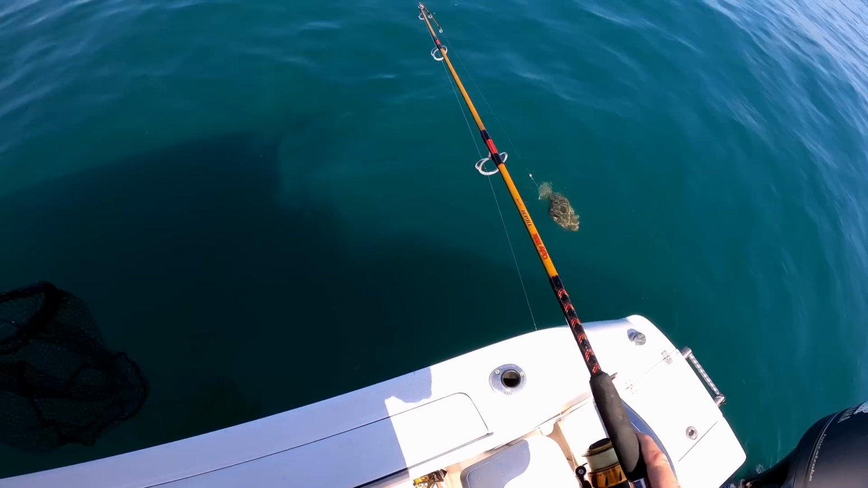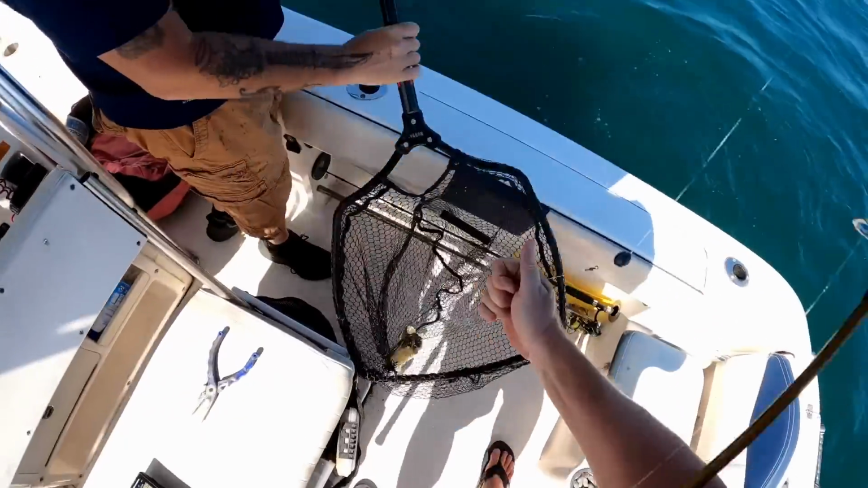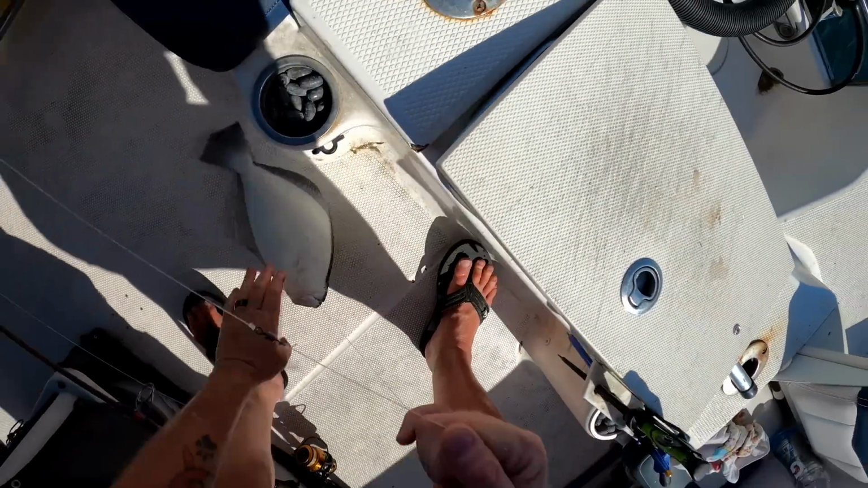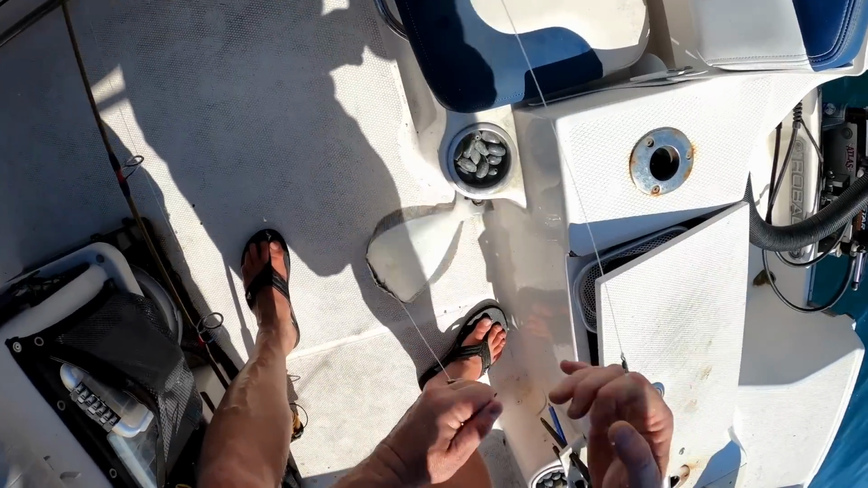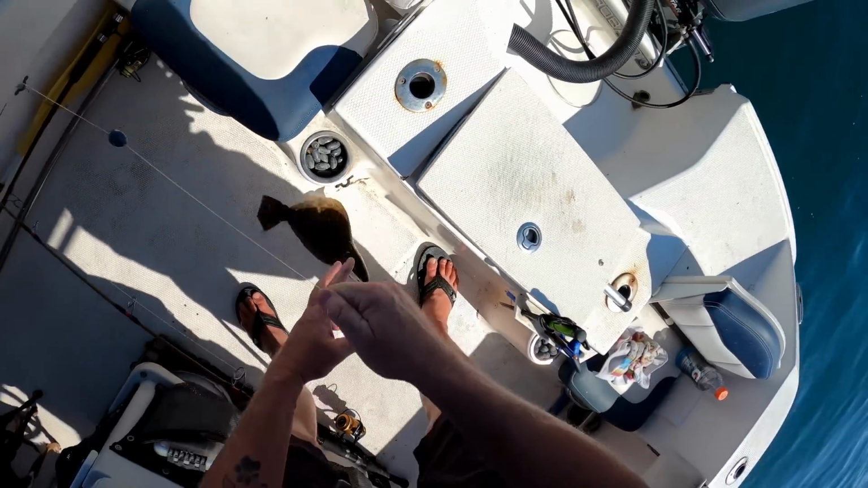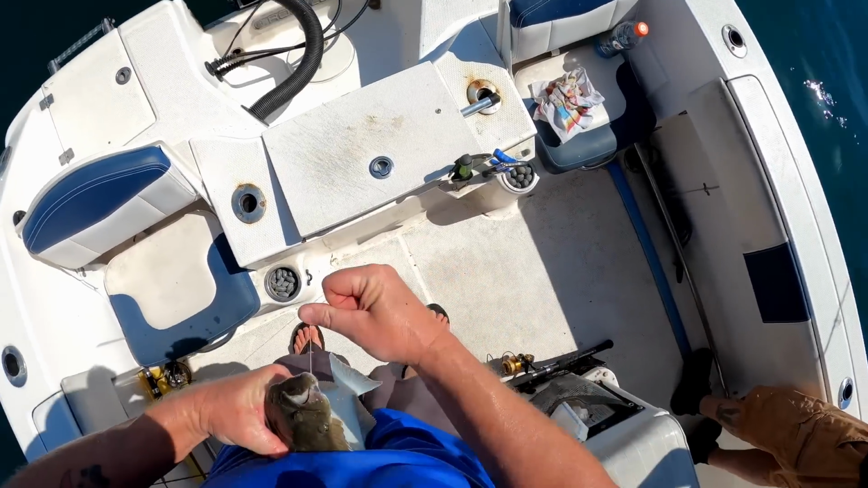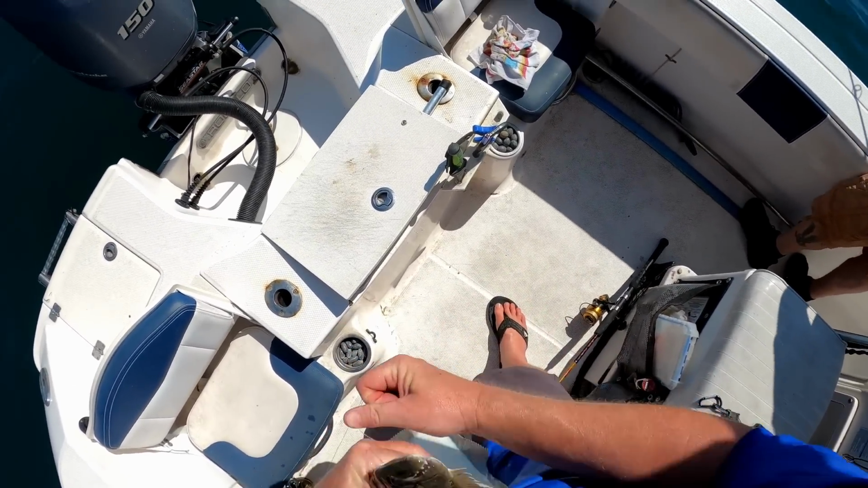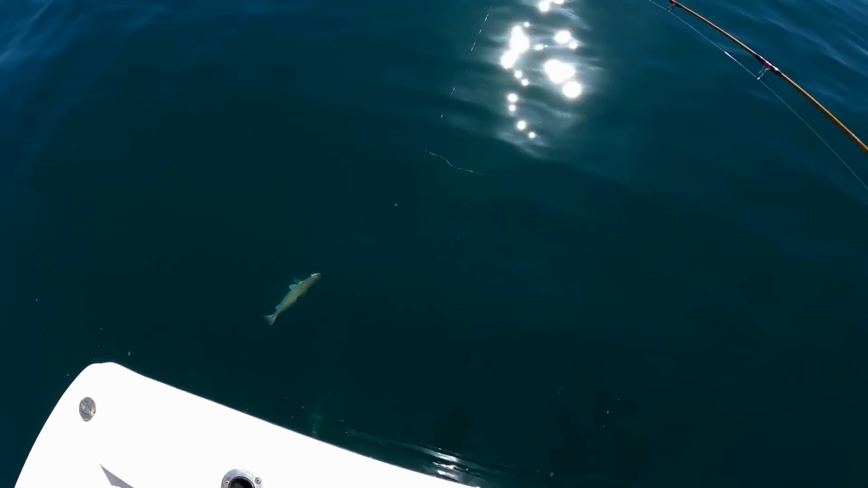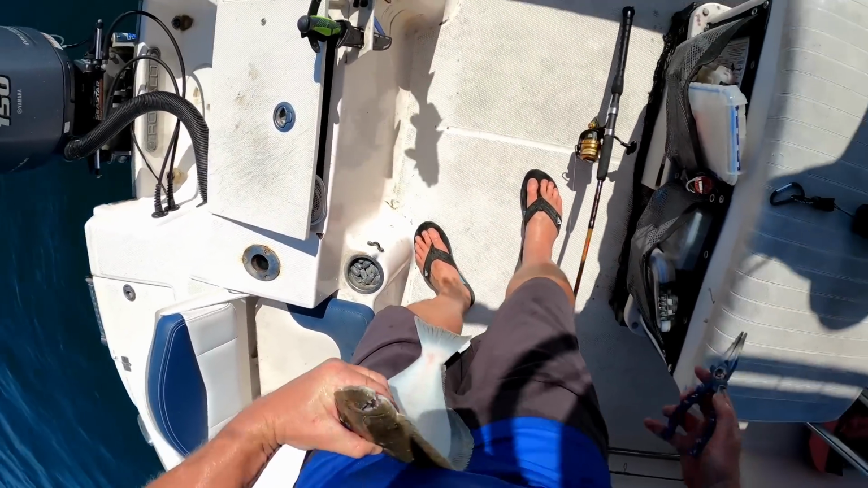There we go. Oh, you getting hit? Yeah. Uh-oh. Joe's getting smacked. I was watching Lily. I didn't want to step on her. Yeah. See if I can get my hook back here. What do you got? Is that another flatty too? No, a big old trout. There's another one behind him. Yeah, I gotta get my hook out here.